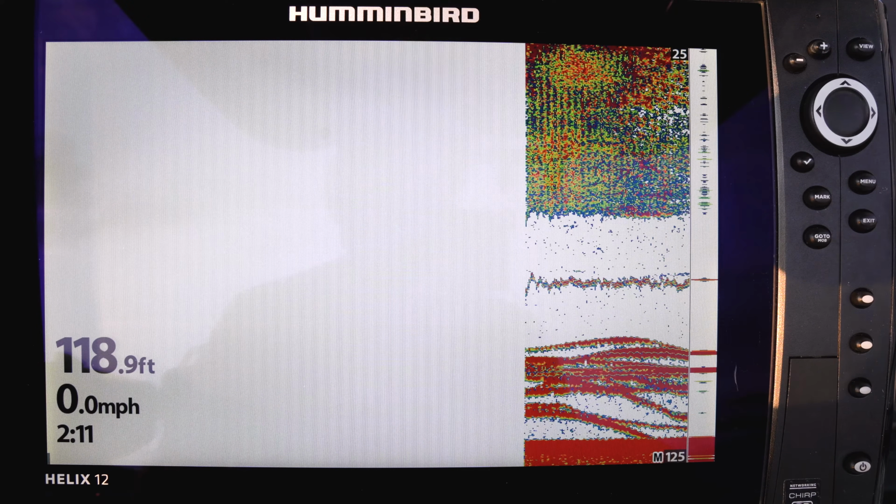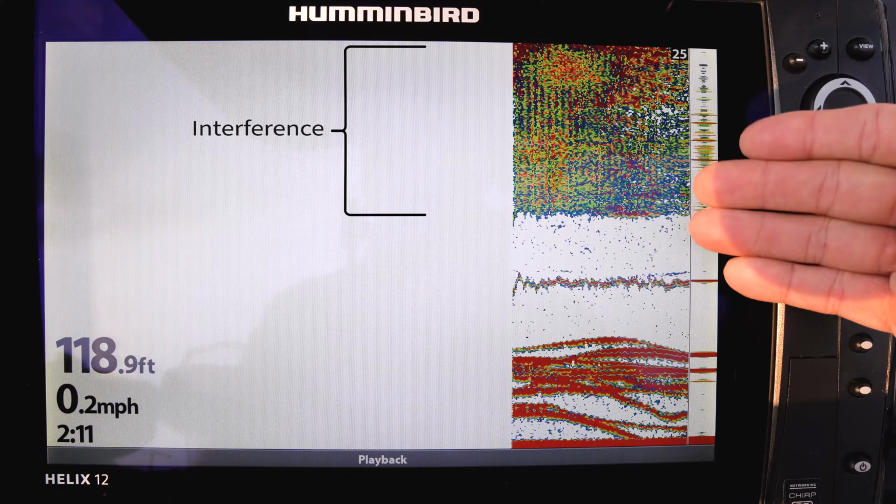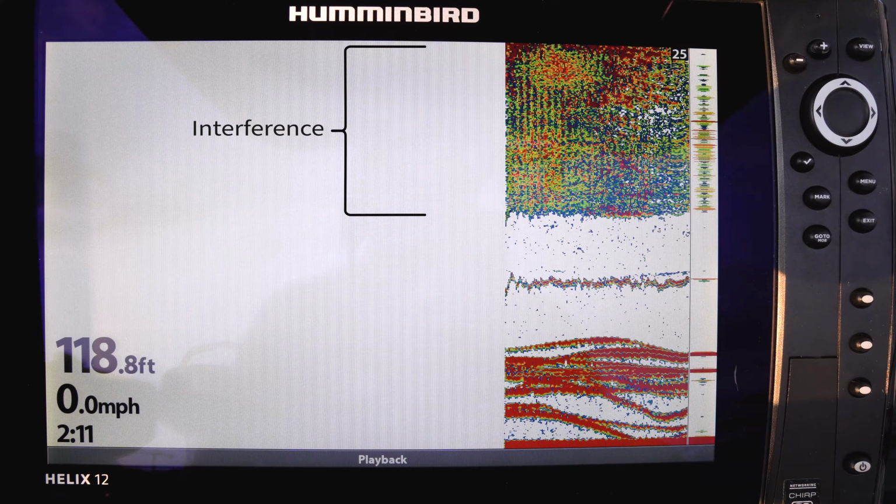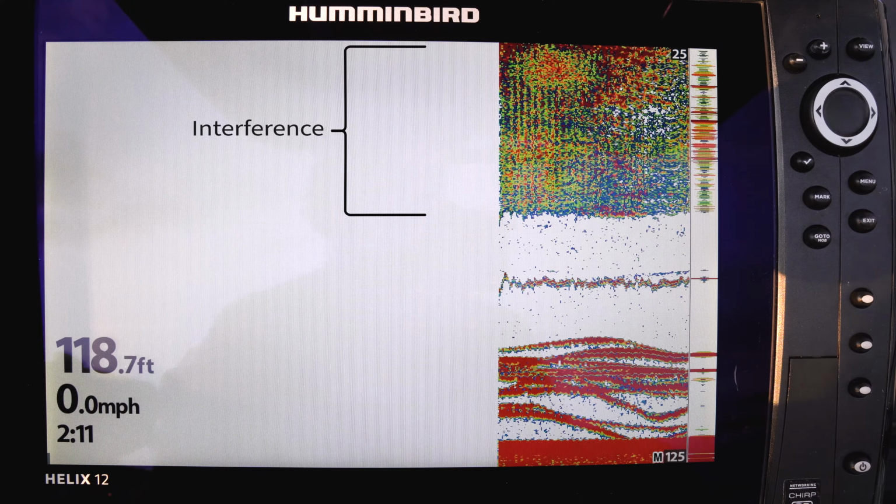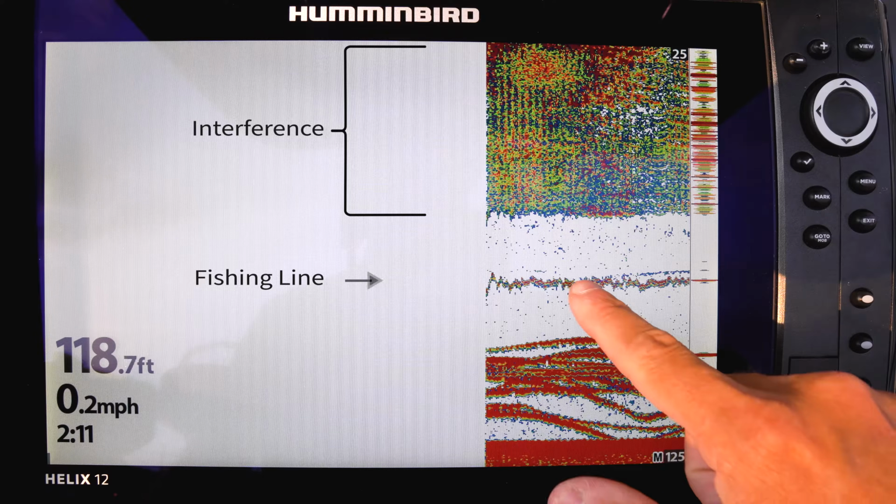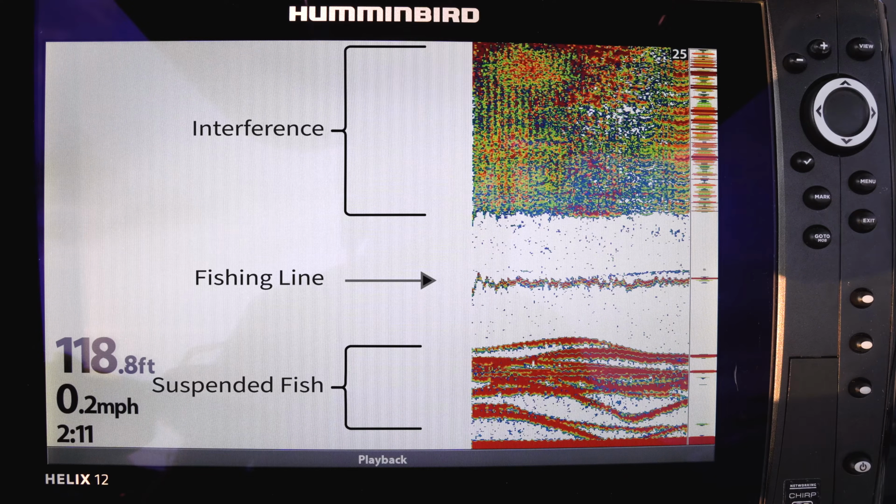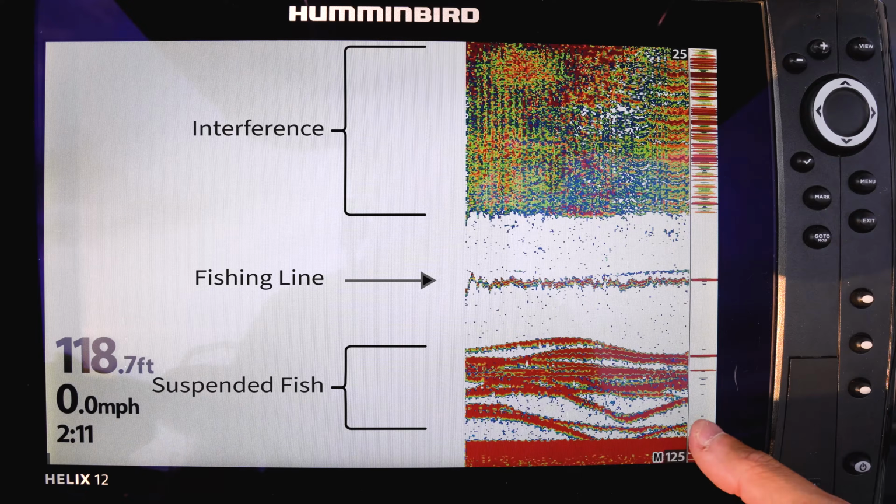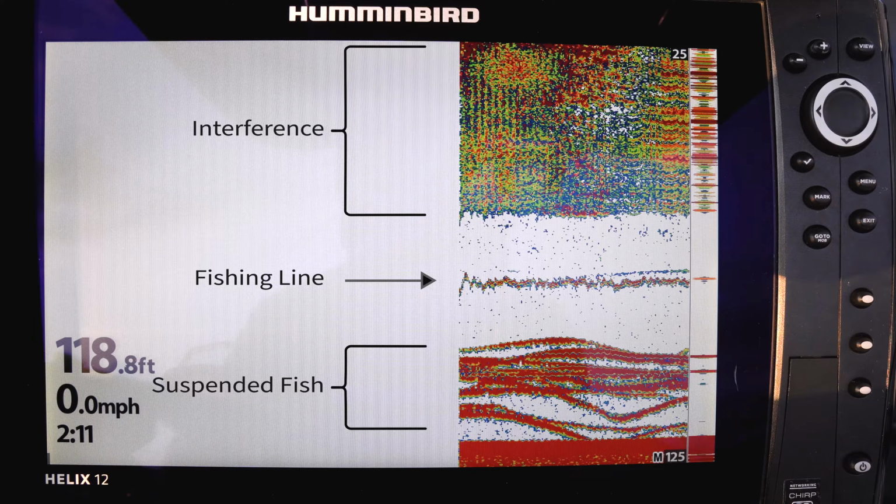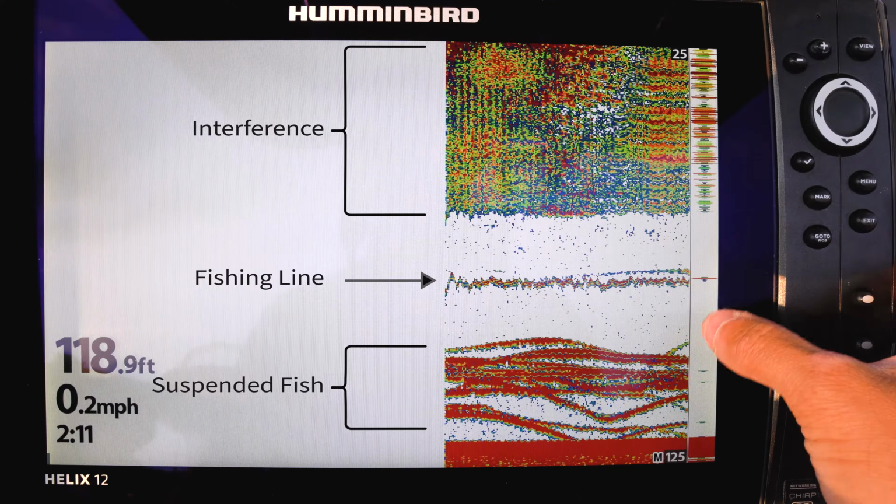The first thing you will notice is a whole bunch of interference at the top here. That is normal because we just dropped our lure, and the depth sounder is set to be highly sensitive and hasn't had a chance to compensate for that yet. Below, you will see our fishing line, and even below that, you will see a bunch of fish suspended off the bottom. These are probably whitefish because it's not very often that lake trout will be suspended off the bottom.